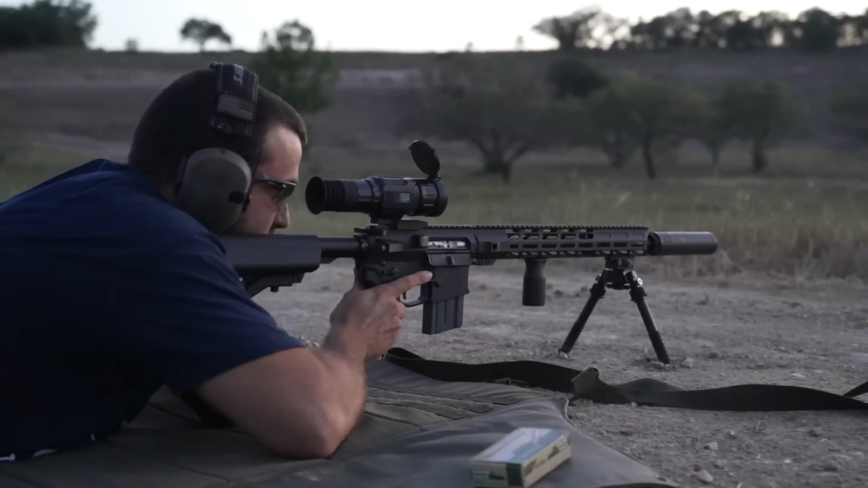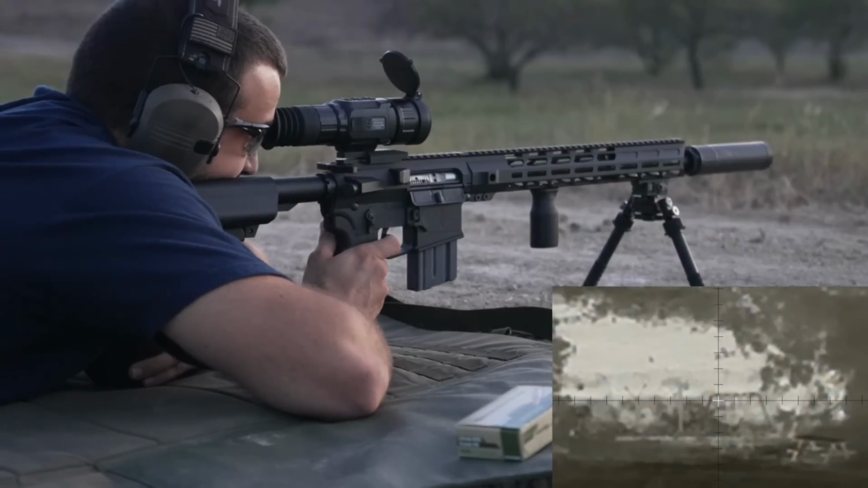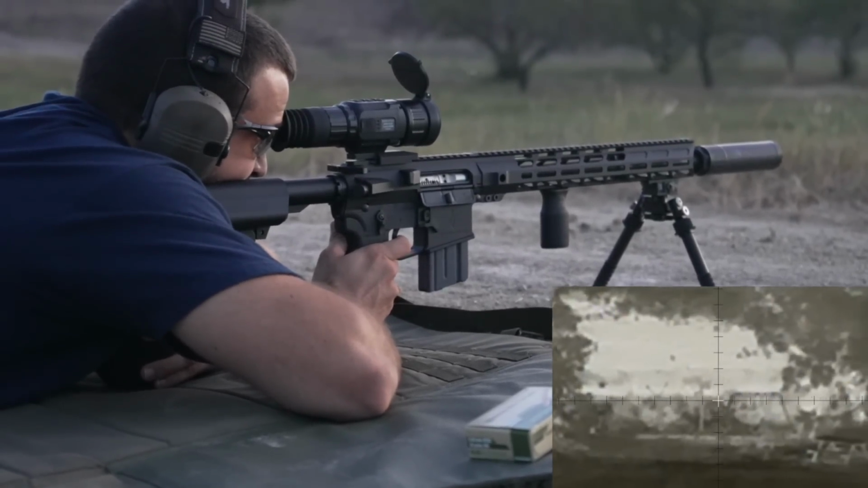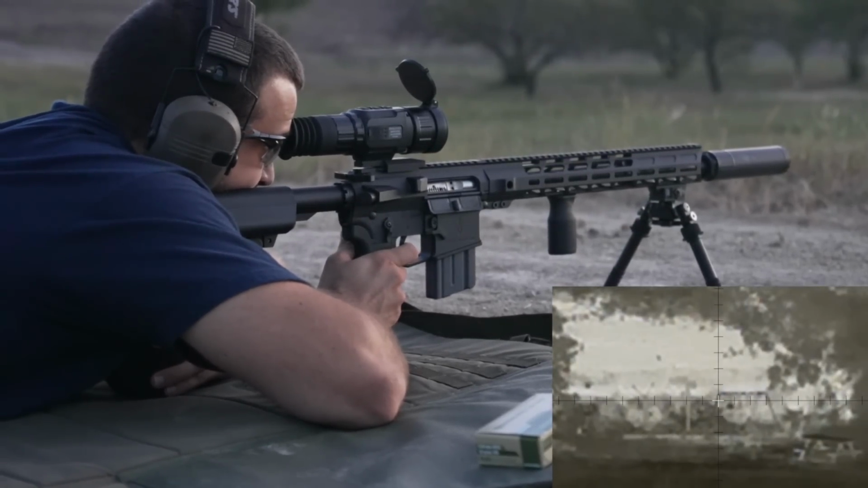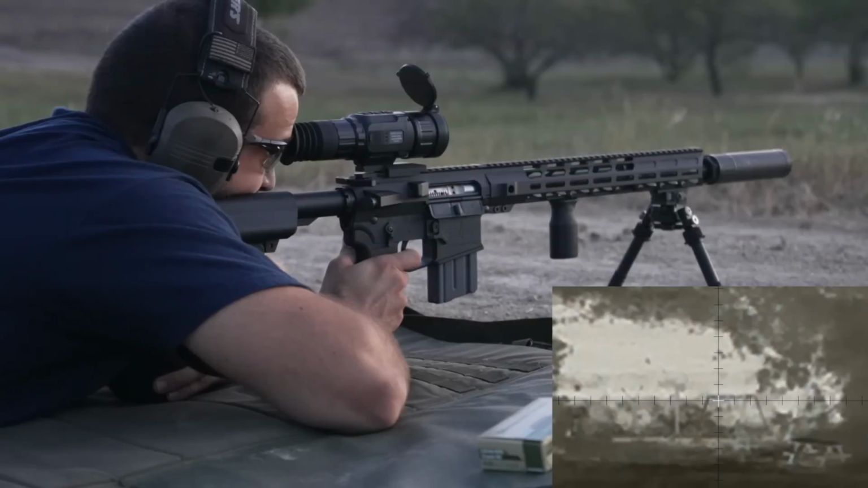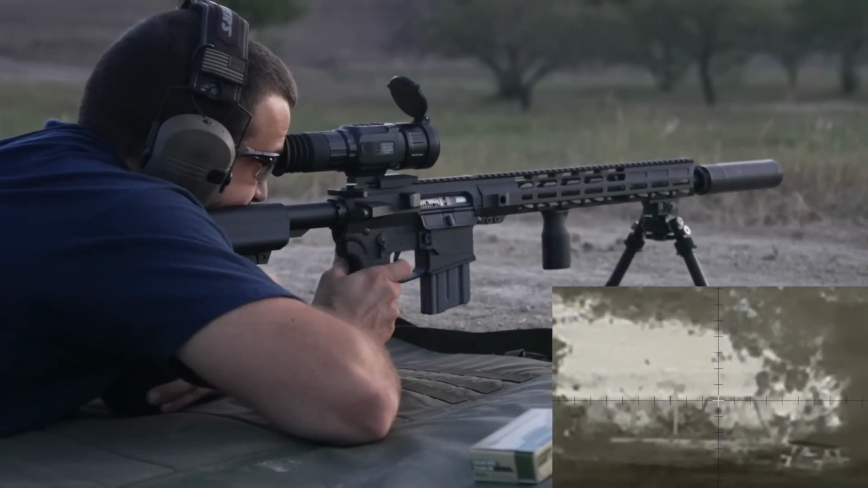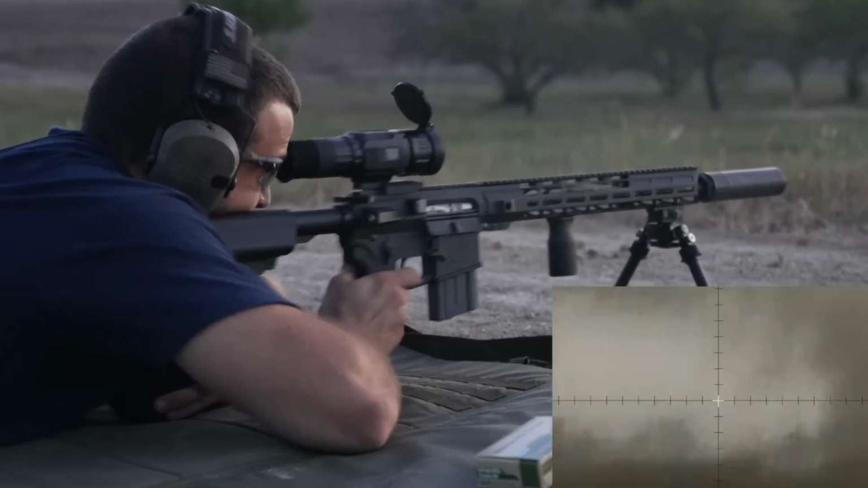All right. Right here is a big swinging target. I'm just going to hold a little high on it with a 100-yard zero at 315. Just left, I believe. Got it. It's nice to see it swinging through here. Is that high?